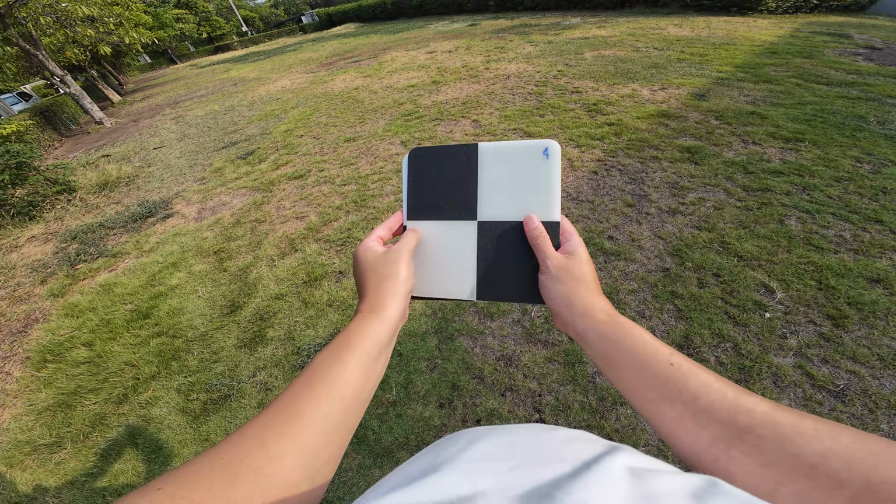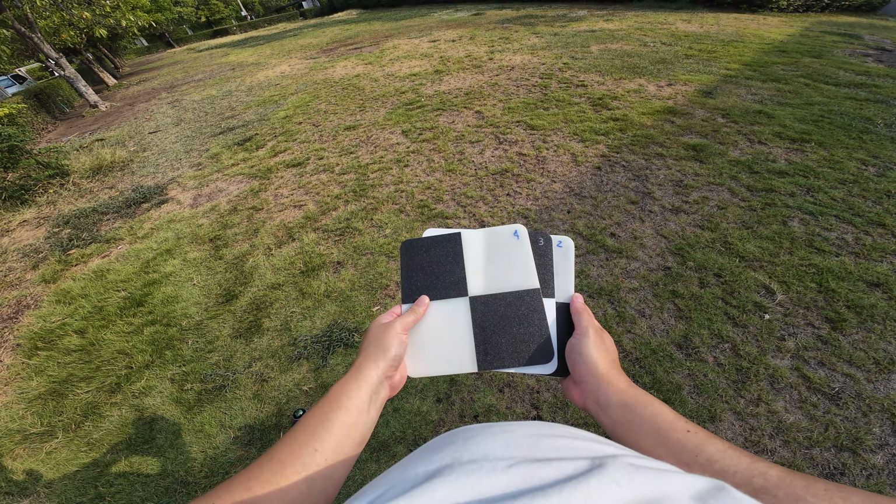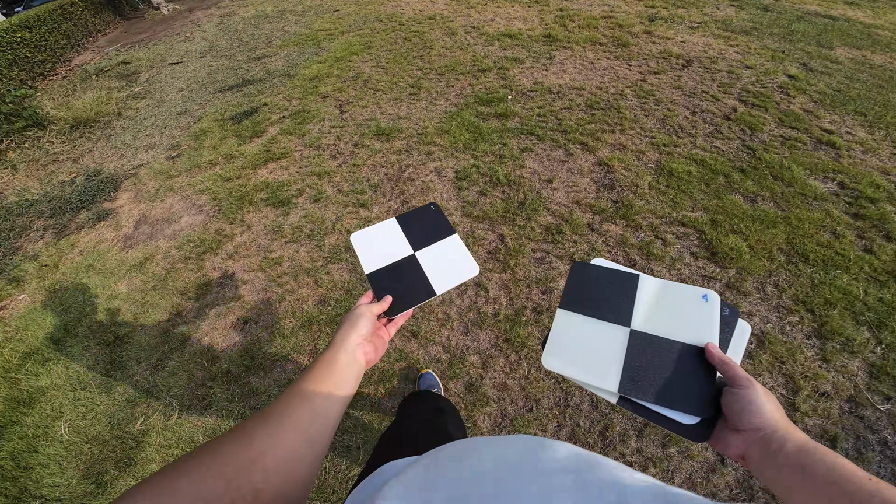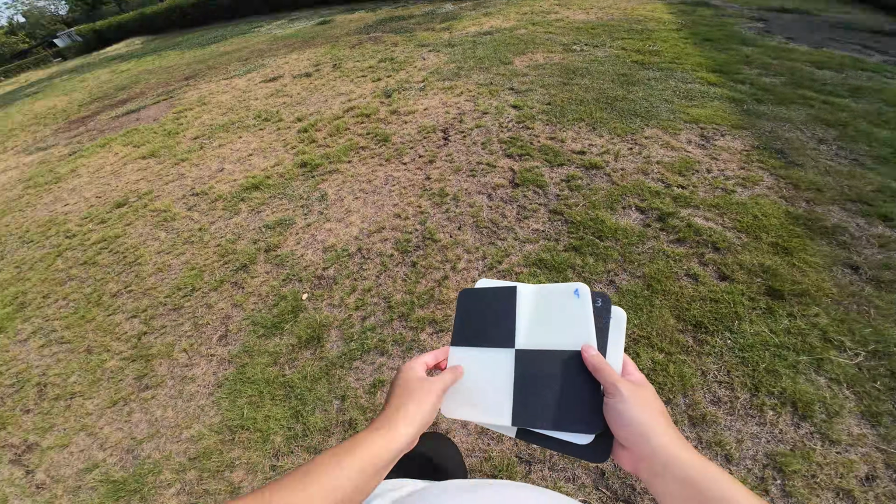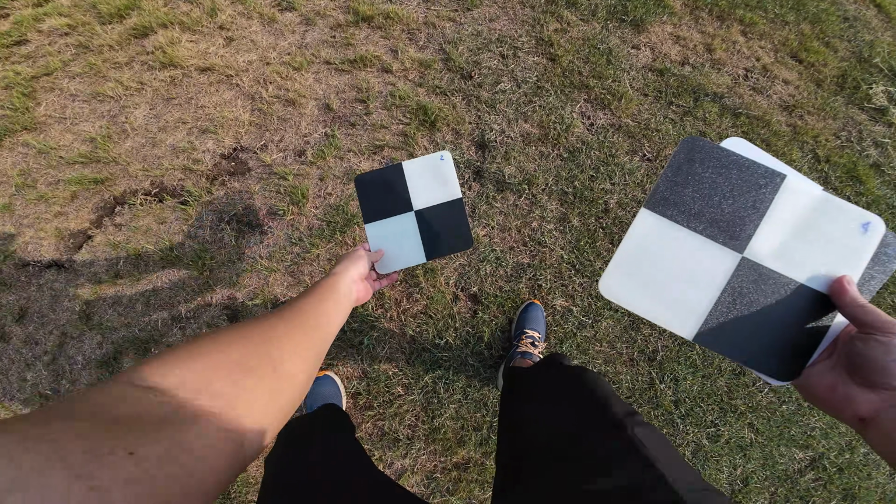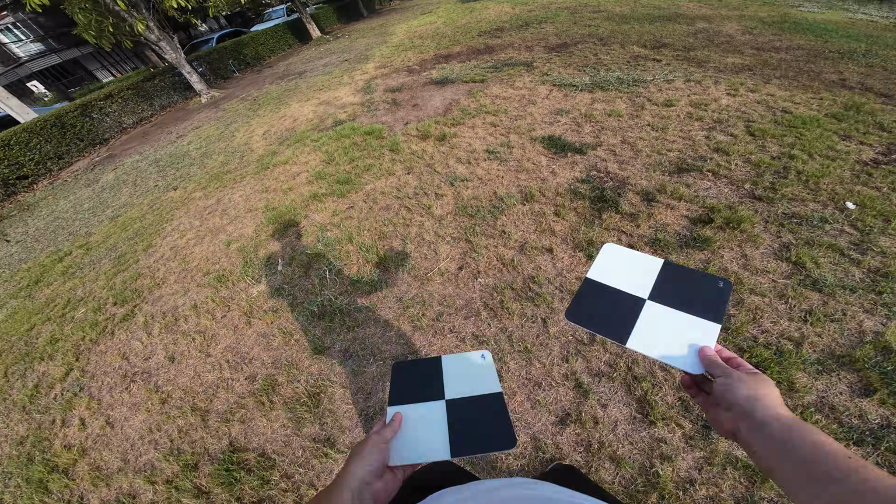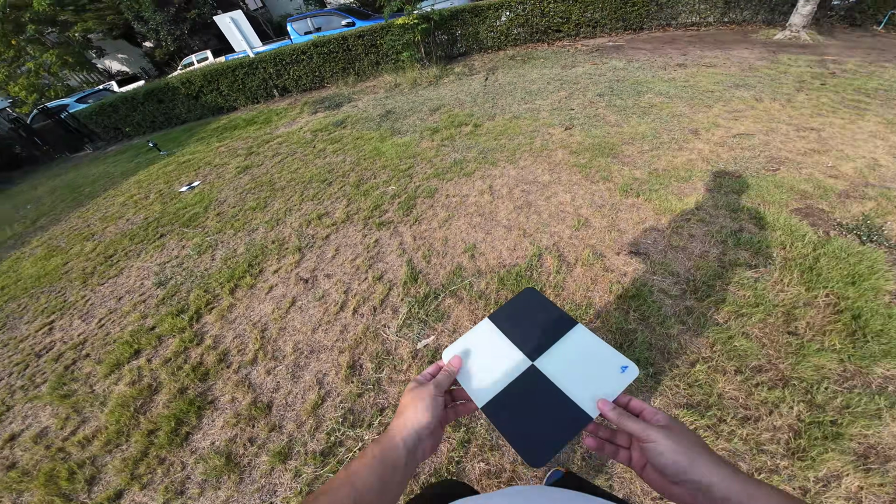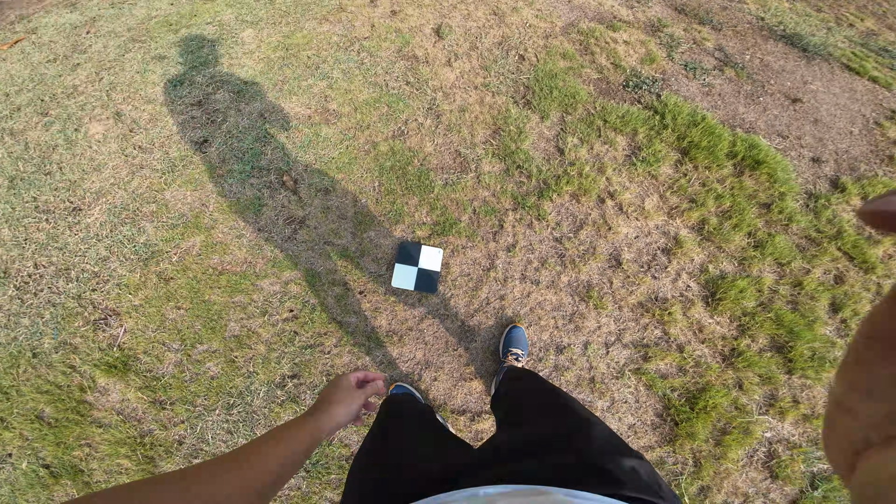Hey everyone, in this video I will show you how to accurately align multiple LiDAR scans using a checkerboard marker. I'll be demonstrating with the SHARE S20 LiDAR scanner, and for proper alignment you will need at least 4 checkerboard markers. The board that you see here was 3D printed, and I will include a download link in the description.